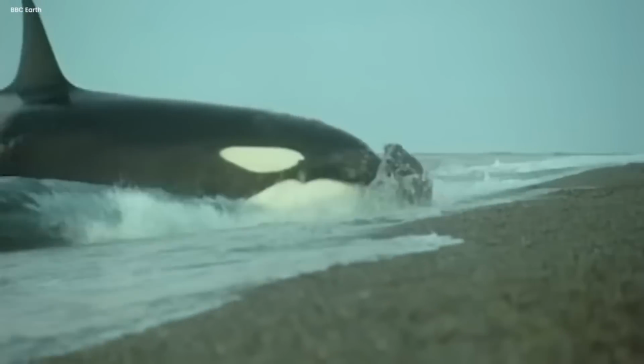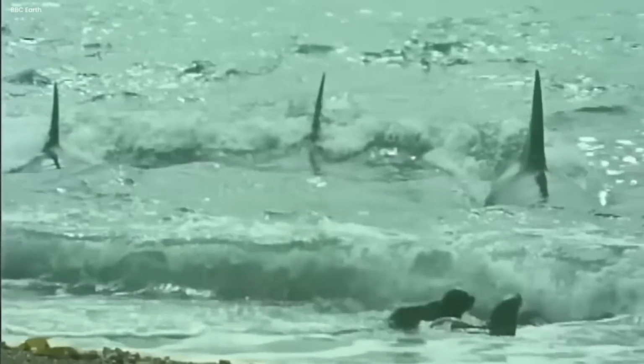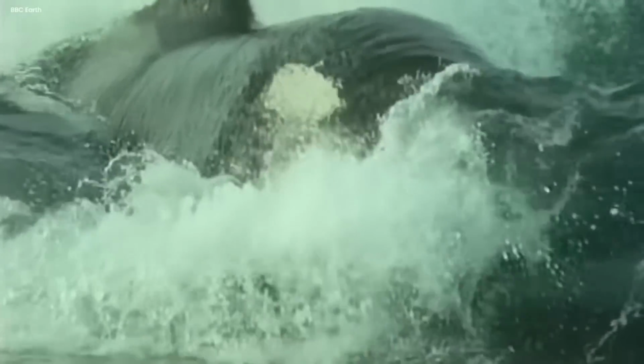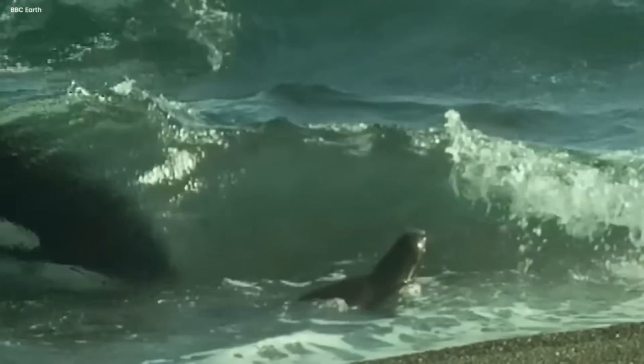Orca attacking seals. This video shows how an orca is attacking seals on the seashore. Orca is also called a killer whale as it is very dangerous and harmful. The orca attacks the seals very brutally. It comes with a very high speed, not letting the seals know, and gets on top of the seals, harming them with all its pressure and force.